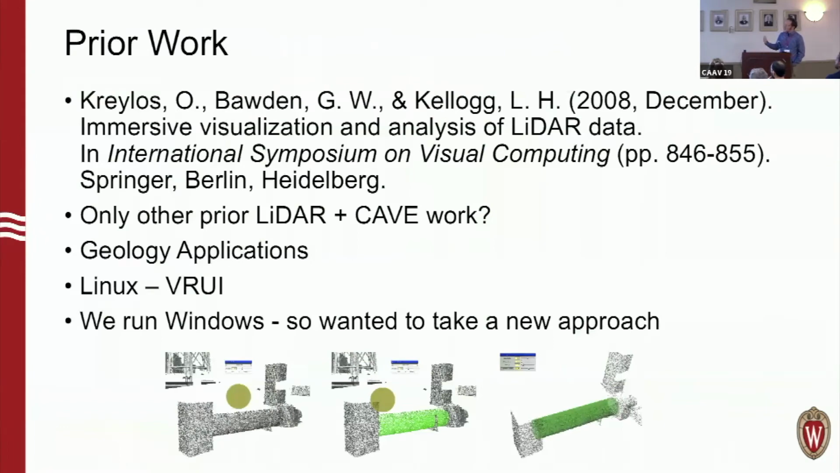So, touching on some prior work, I had to give a call out to this. I don't think he's here, but many of you know Oliver Kreylos, and one of his early pieces of work was bringing LiDAR data into a cave, the cave they have at UC Davis. I think they did a lot of that with geology applications in mind, a lot of fitting of shapes to point clouds and pretty cool stuff like that.